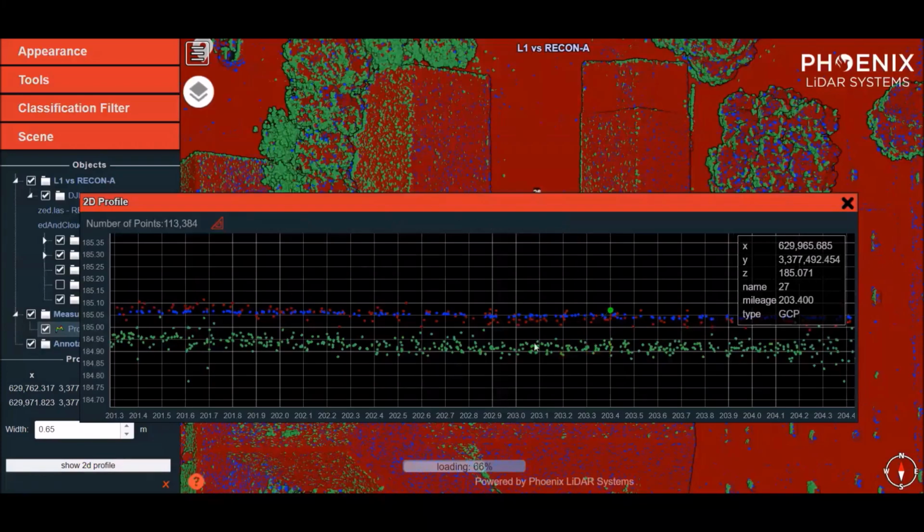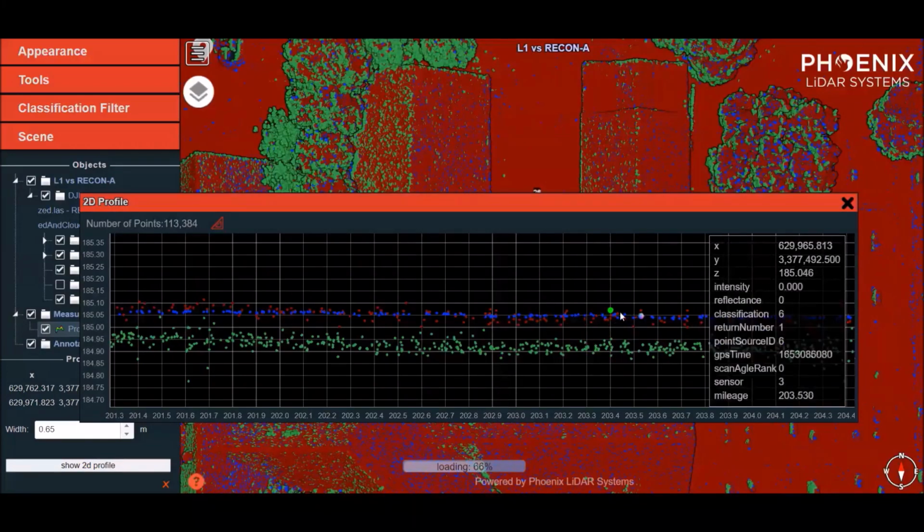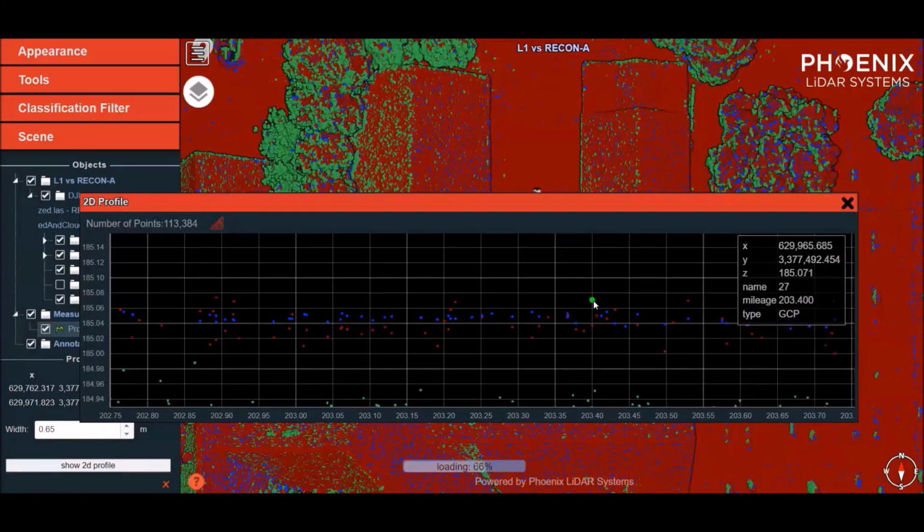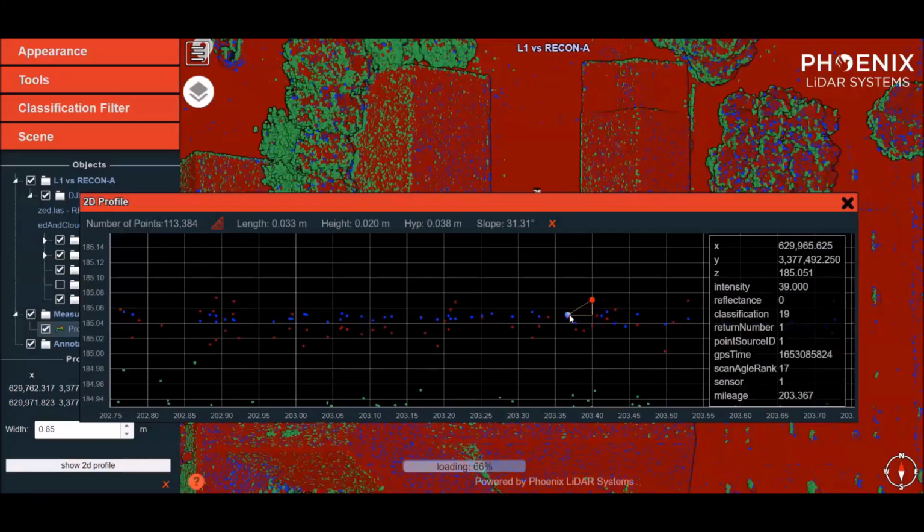So from our control, we notice that the DJI L1 data with Terra Pro is significantly below and is warped, whereas the RECON data is about 2 centimeters off here.